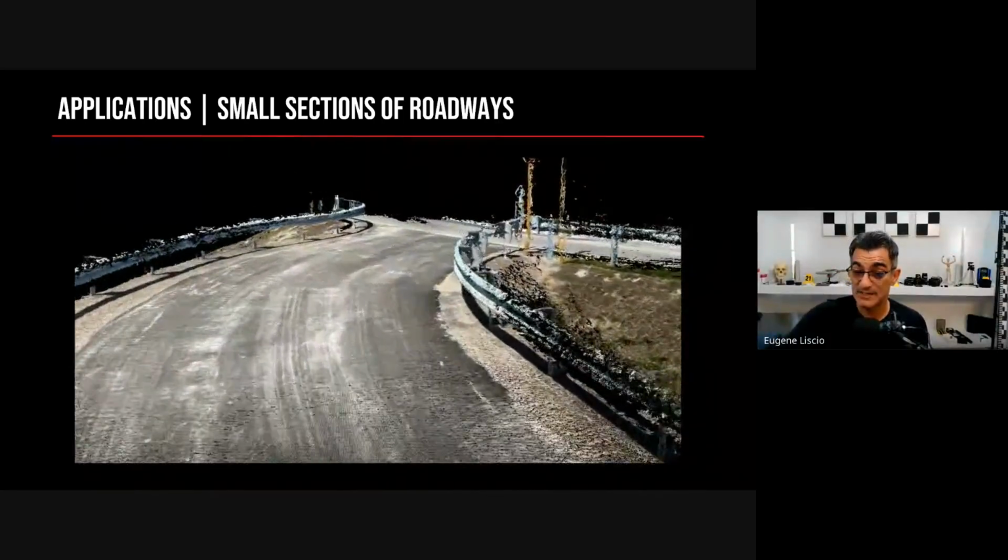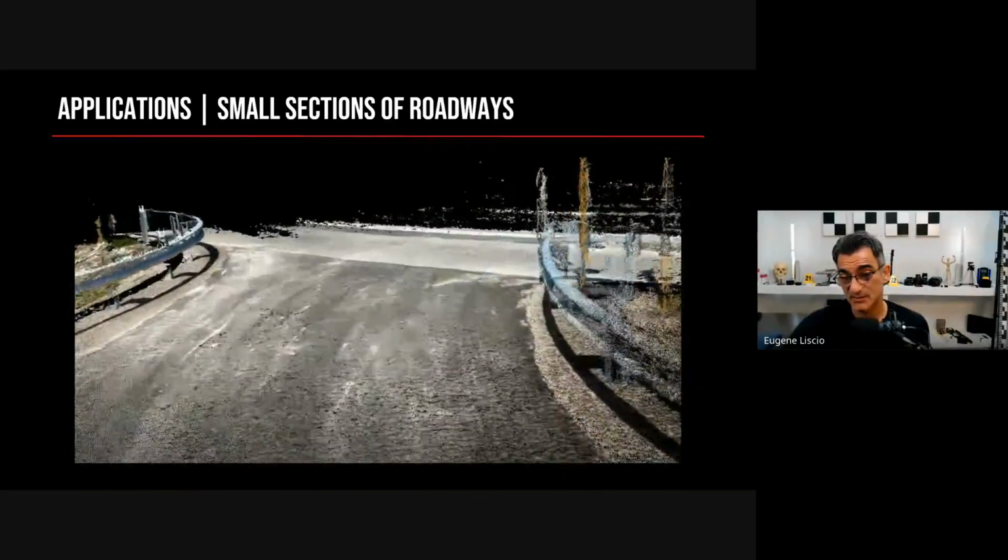There are people doing even bigger roadways and such with Recon 3D, so they're pushing the envelope. Recon 3D is really good for vehicles and small scenes, but when you start pushing it really, really big, I've seen some amazing things, but it starts to get a little bit trickier. You really need to know what you're doing when you get these larger areas.